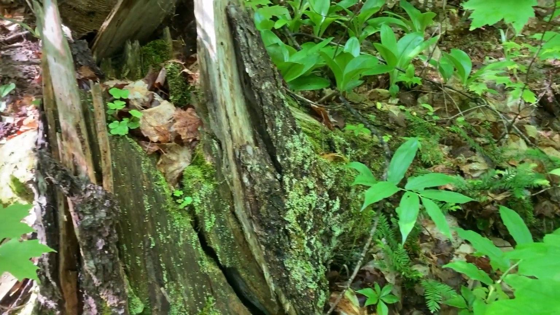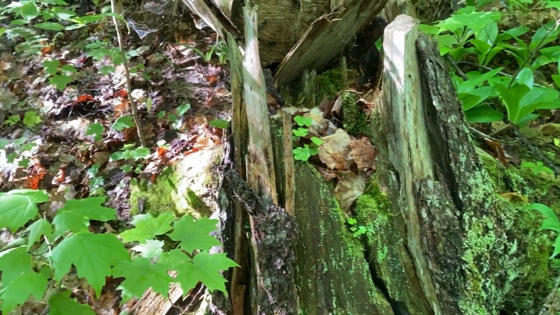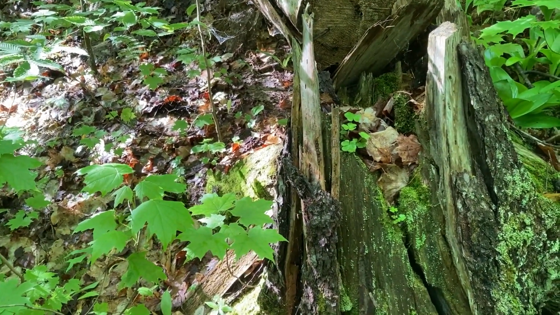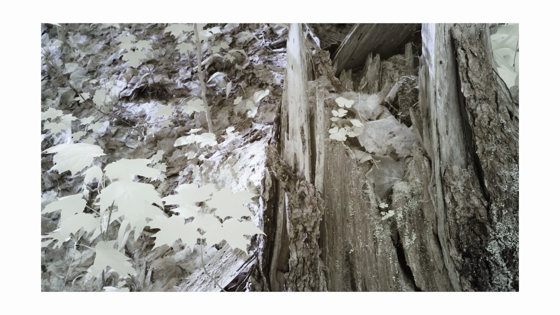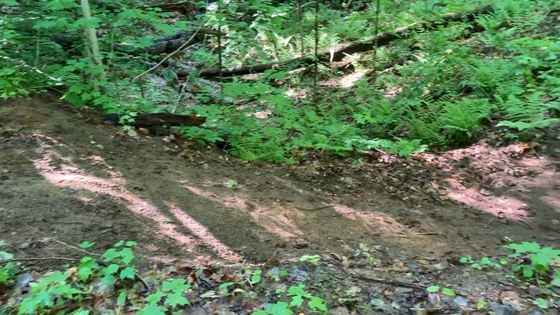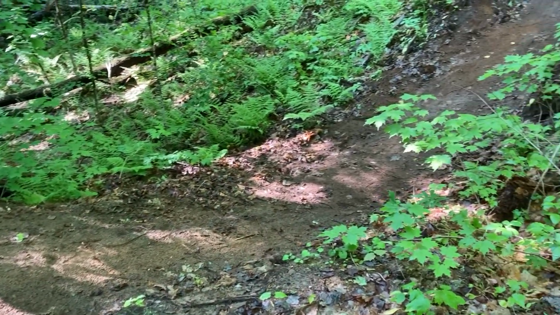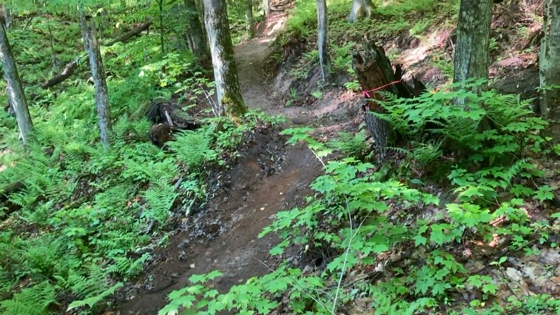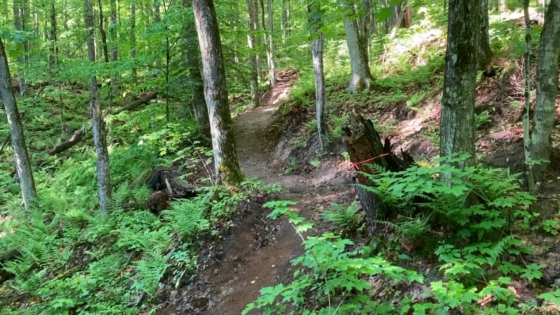What do you think? Did I find a lucky clover? At the very least, found a cool little shot of the environment. This location also provides mountain biking trails too. Look at that trail. Not going to be hiking that today.